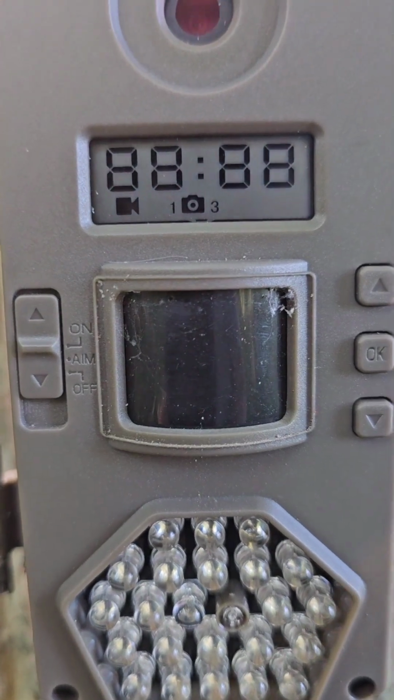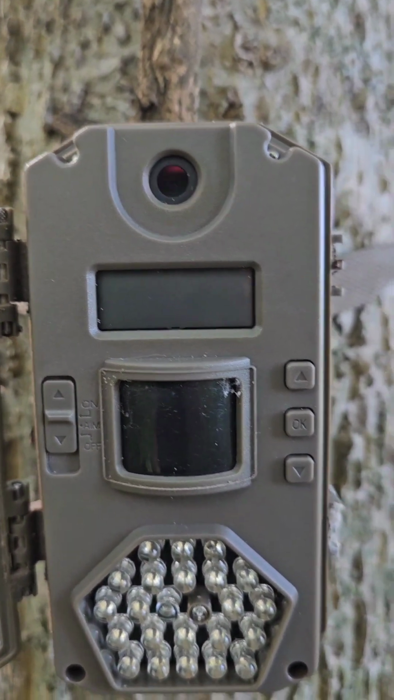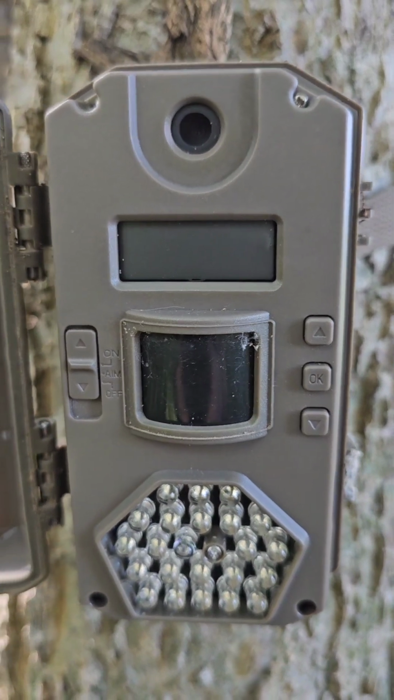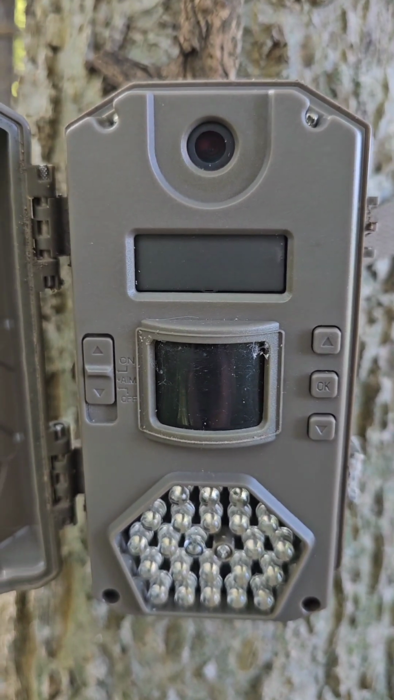This is one of those El Cheapo $30 trail cams, and yeah, I don't know, I think the batteries are acting kind of wonky. I may have some pics on here. I may see what kind of bucks we got yet. I might have some velvet stuff, so we'll see.